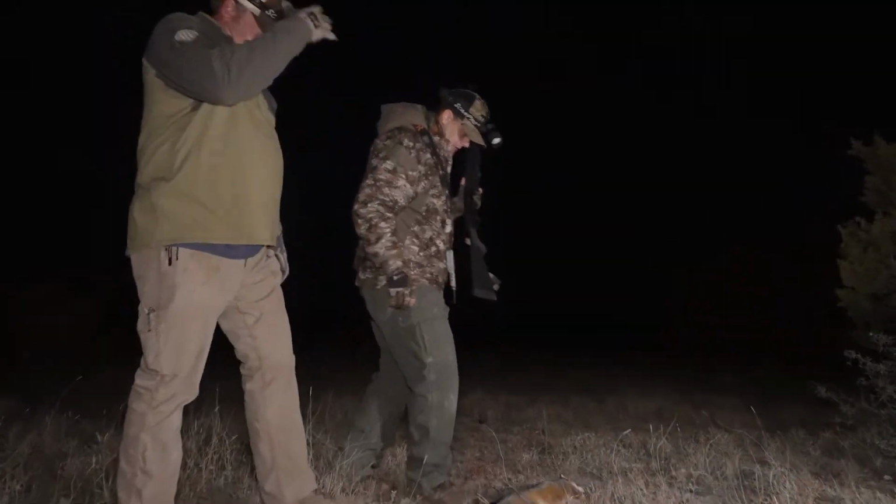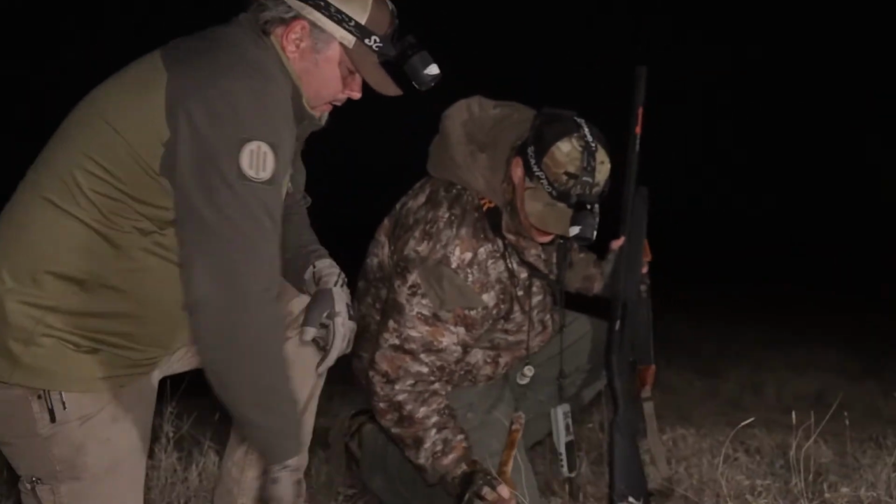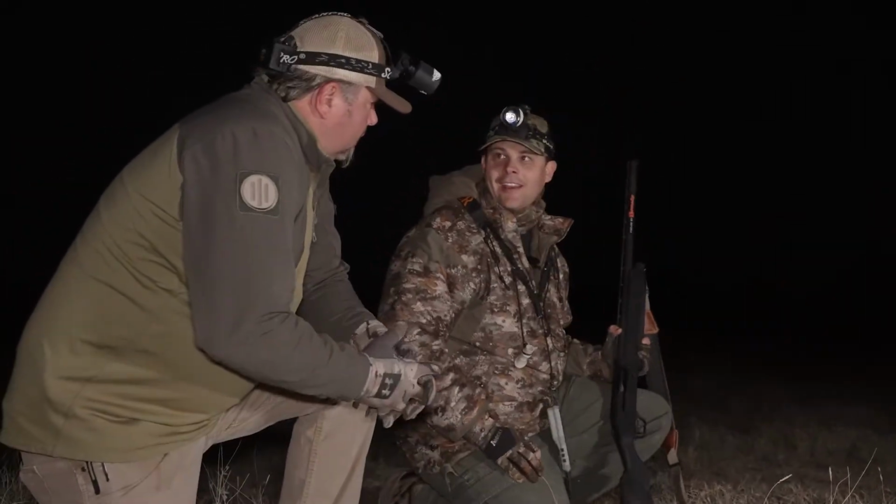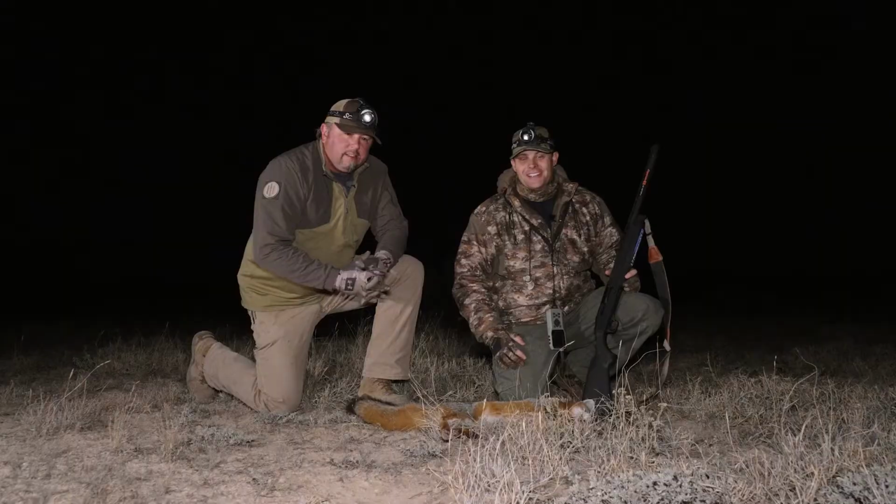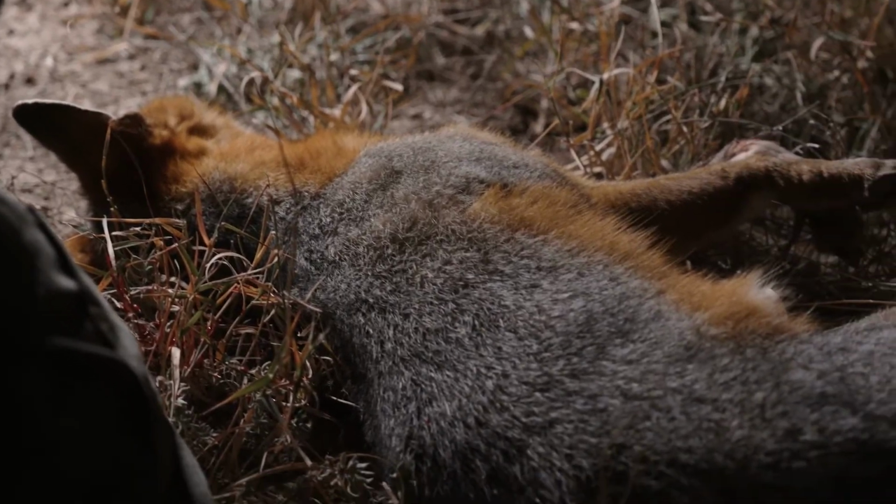There he is. Yeah, he's done. How about that, man? It's pretty cool. I told you, these suckers are way more active at night. Yeah, I hope it stays that way. I mean, I say that, this is our first stand of the night. Man, it didn't take him long, 5 minutes.